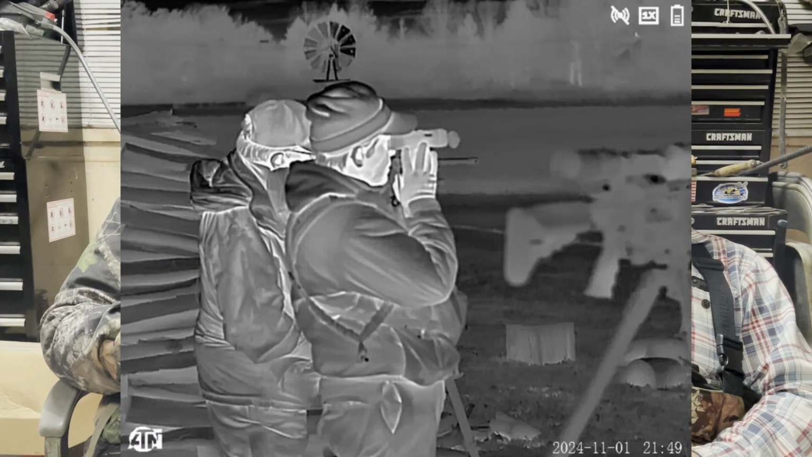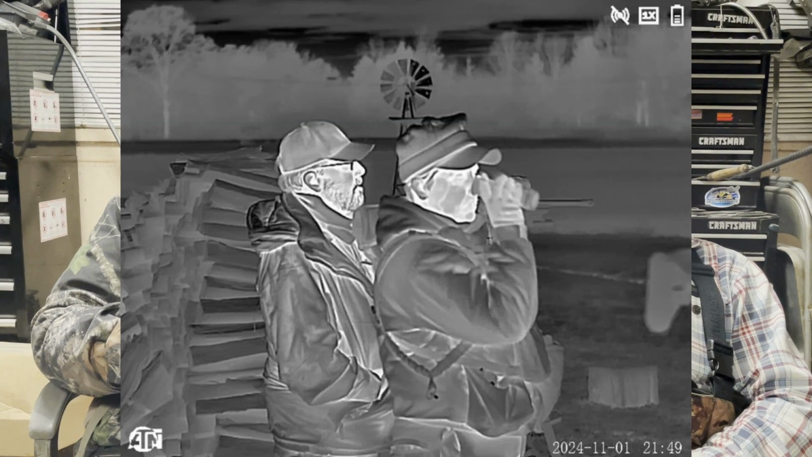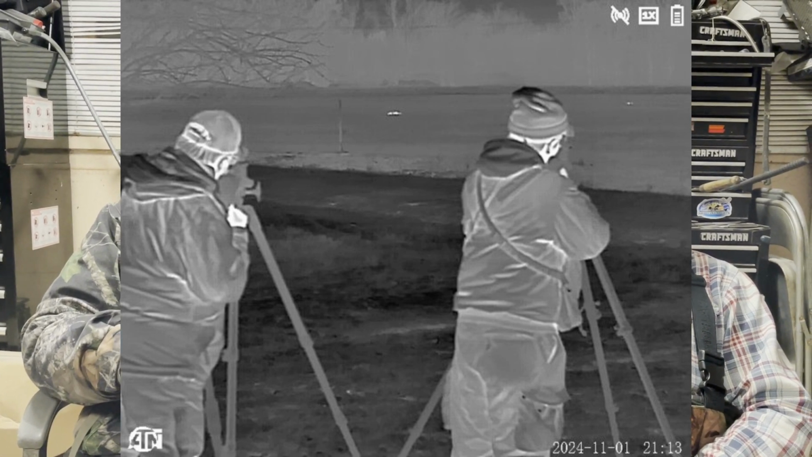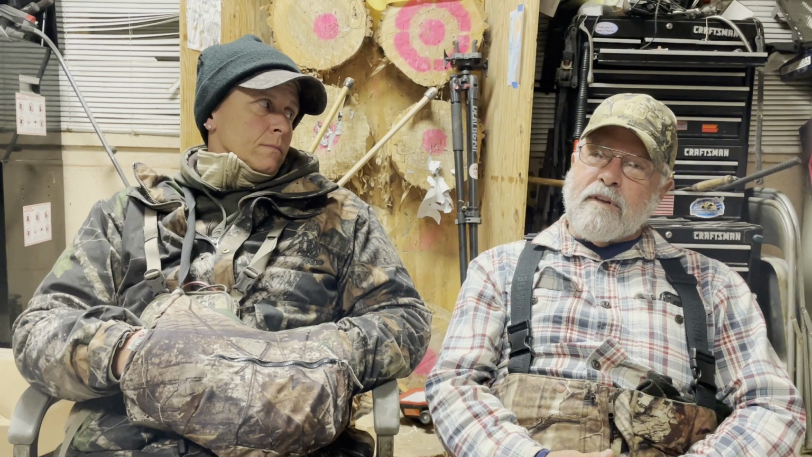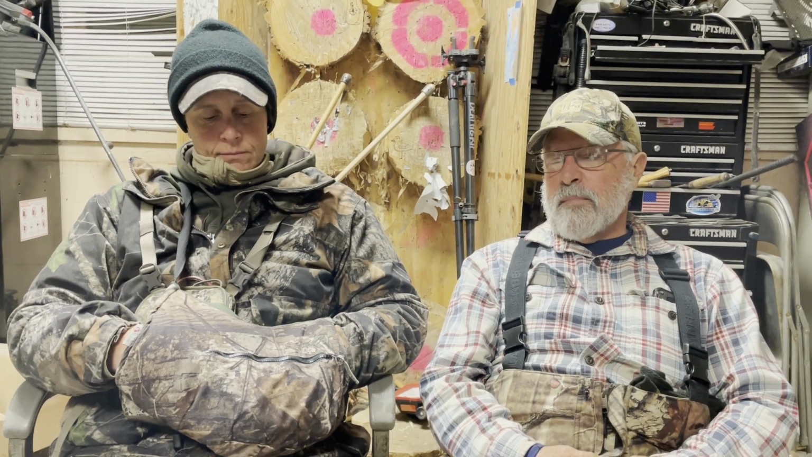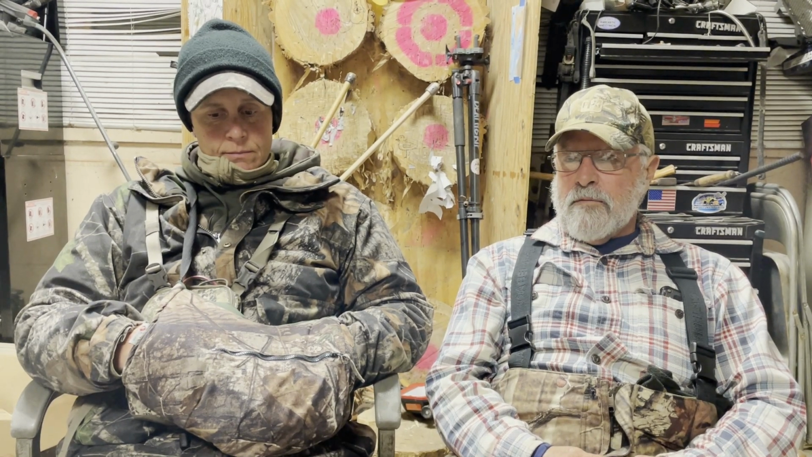We were set up maybe 5 minutes, and one came out from the east, and then two, and then three. The first one came out and I was on the far left. That was going to be my shot, and I was getting set up. At the last minute, that first guy came up into the middle, and my shot was quite a bit farther back.